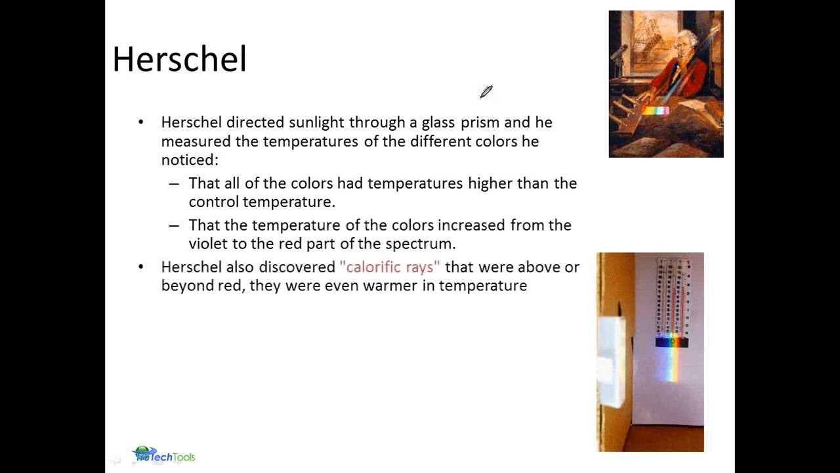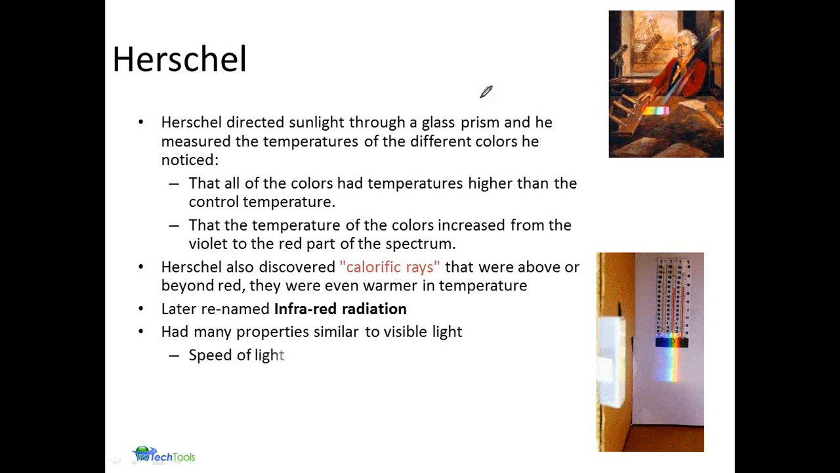And ultimately he discovered that above the red there was a calorific ray, or what we're now calling infrared radiation, which was even warmer. So from his experiments, it allowed us to make some very interesting leaps forward in our discovery of that infrared radiation.